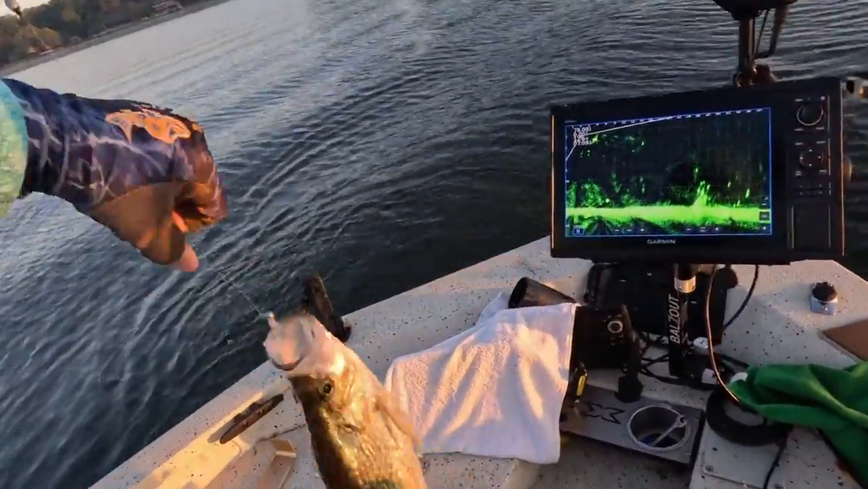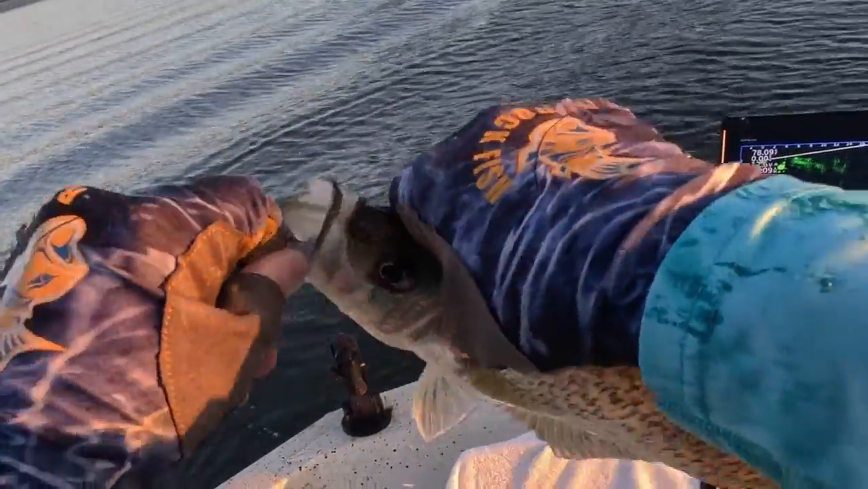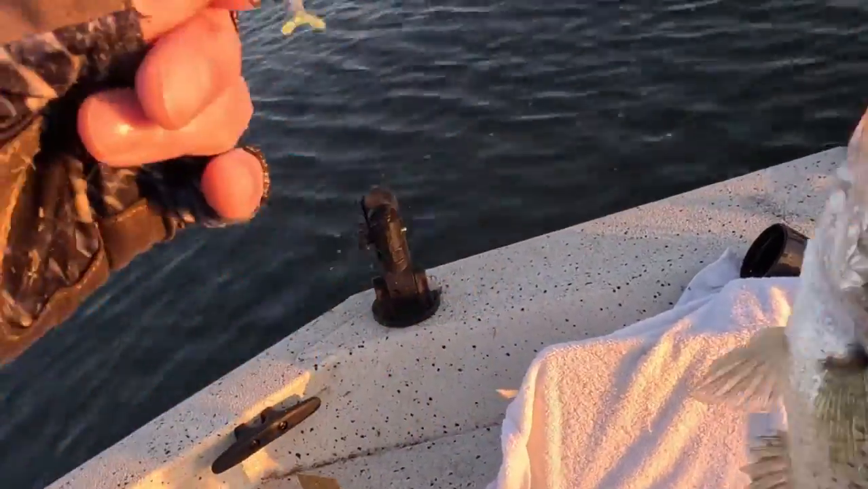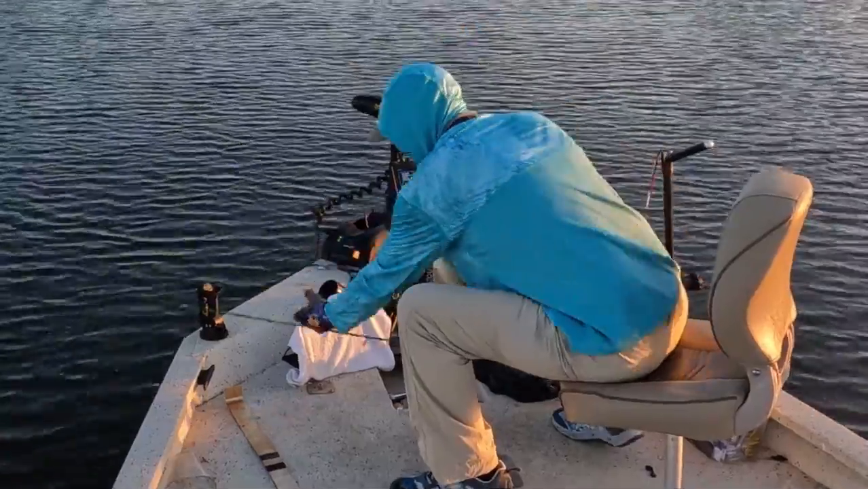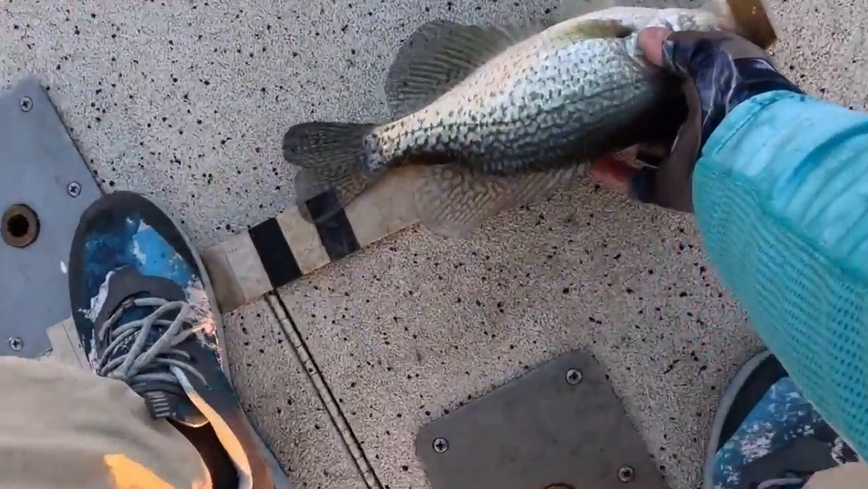He decided finally he was gonna eat it. Look at that black crappie. Little Bobby Garland itty bit. Monkey milk with a tip dyed chartreuse. We got us a nice one. Look at that.